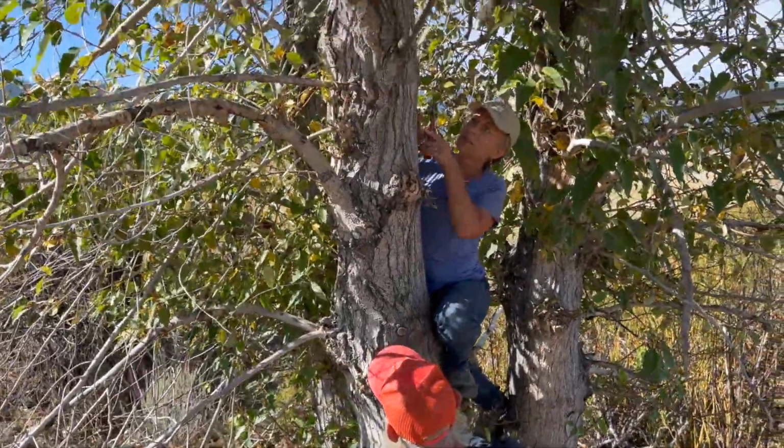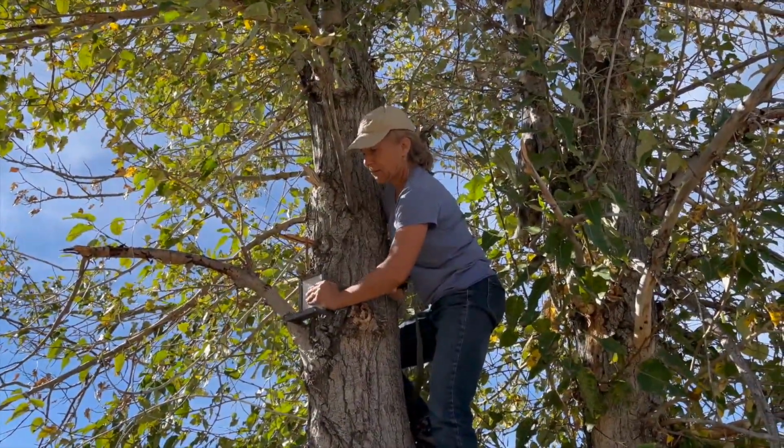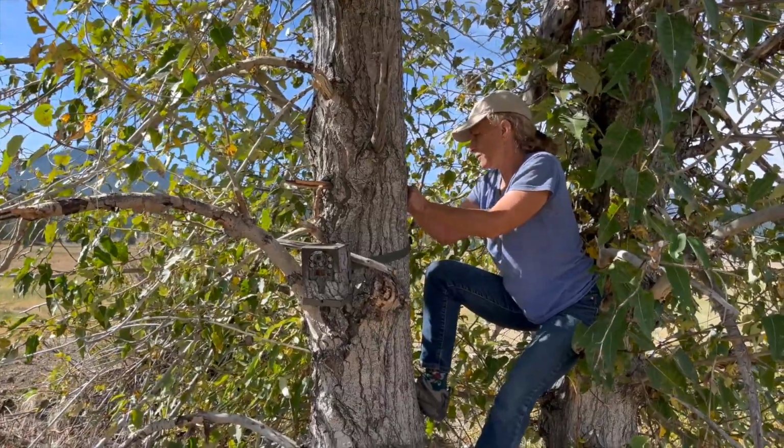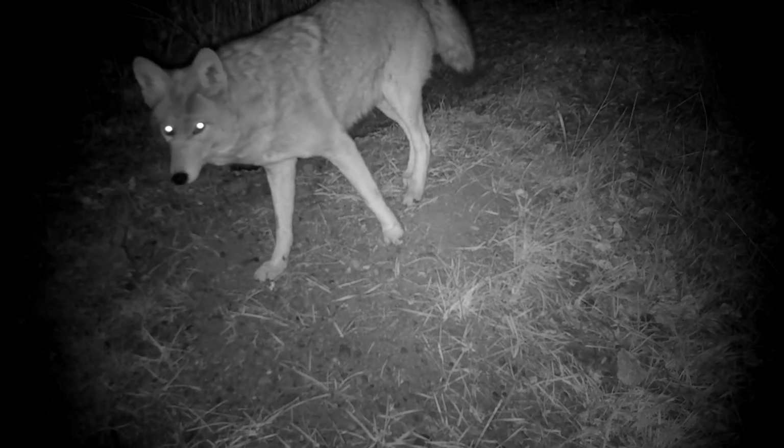After pruning some bothersome twigs, we aimed the camera and hoped that Wile E. Coyote wouldn't become overly suspicious. The local coyotes saw the camera and initially shunned it, but in due course they didn't pay any attention.